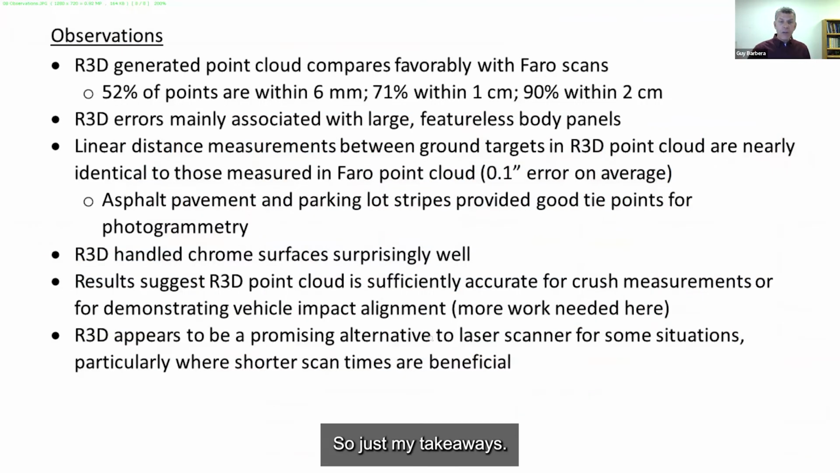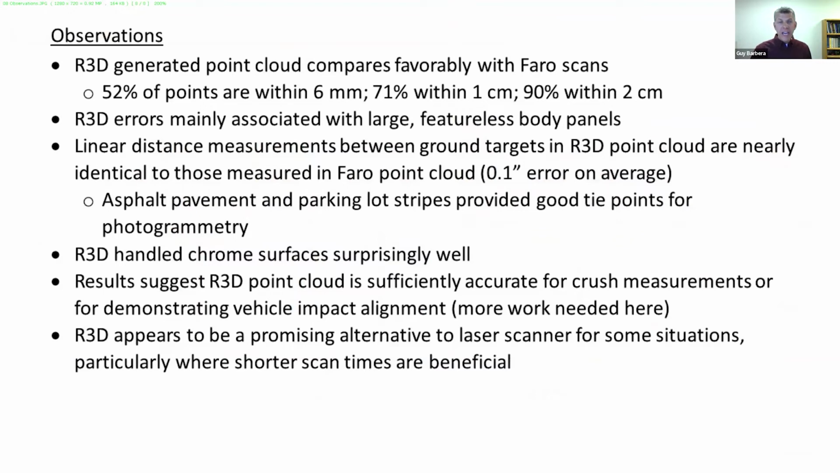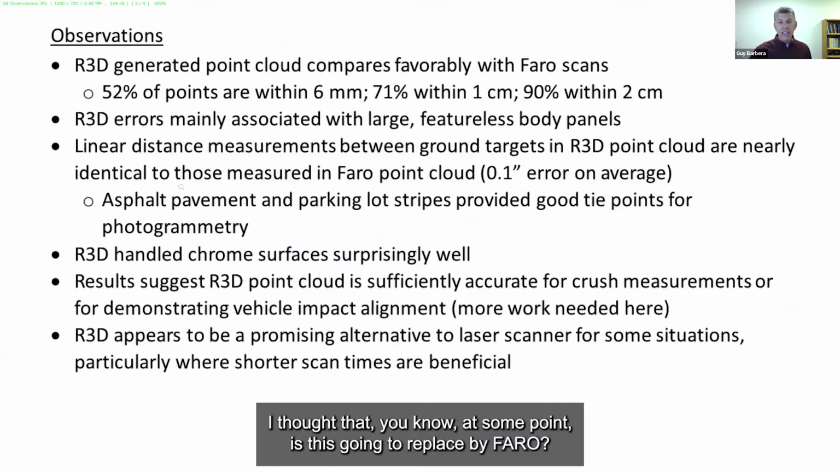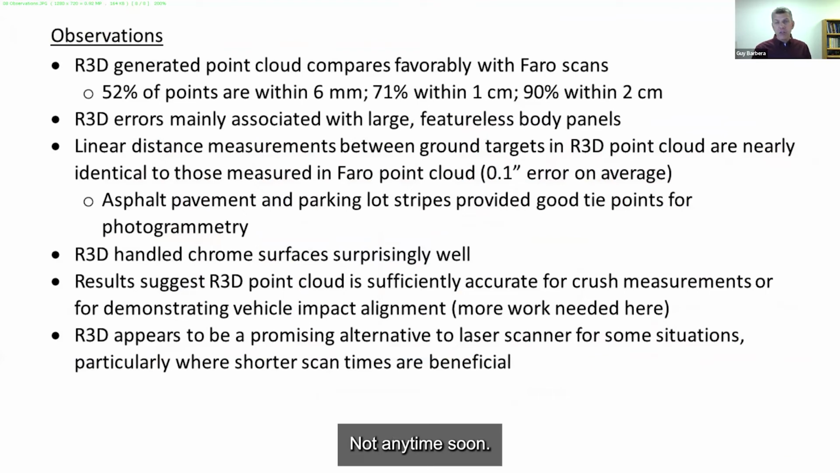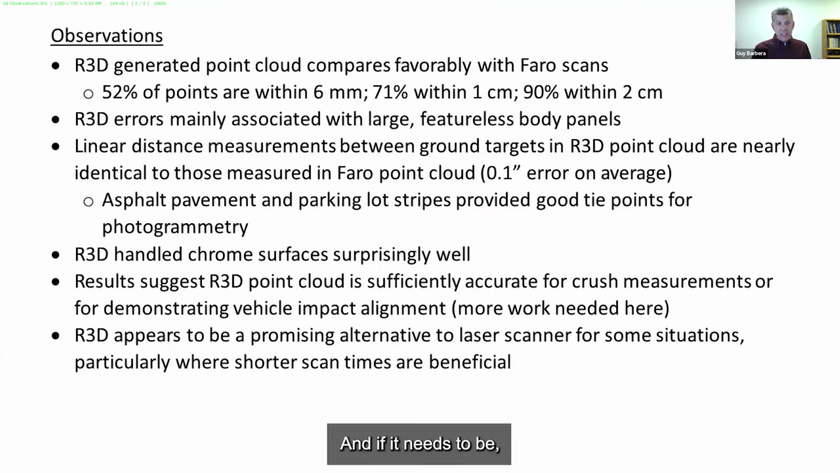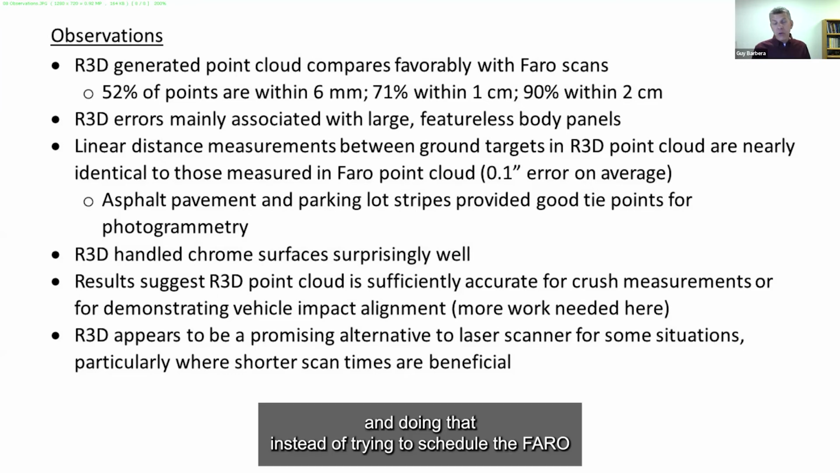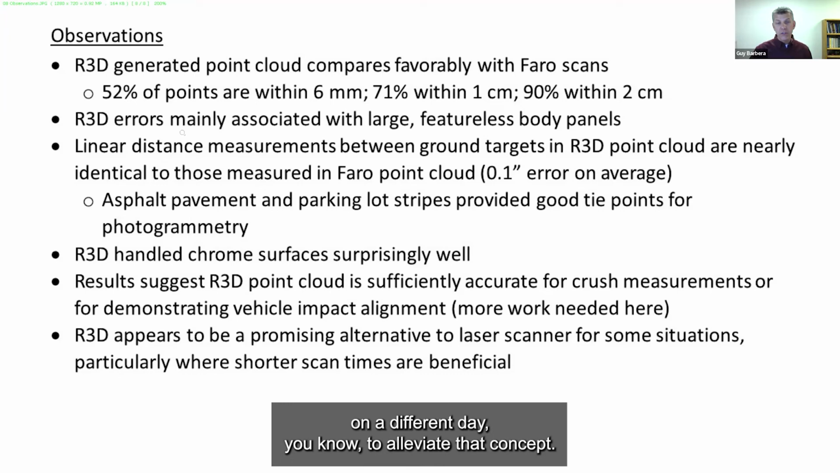So just my takeaways, I won't go through each one of these. You can watch the video and read them. But I thought, at some point, is this going to replace my Faro? Not anytime soon. I'm going to run them side by side for a while. But I'm a small shop, I've got one scanner. And if I need to scan in 2 places at one time, I would certainly, at some point, consider taking my iPhone to the smaller vehicle and doing that instead of trying to schedule the Faro on a different day.